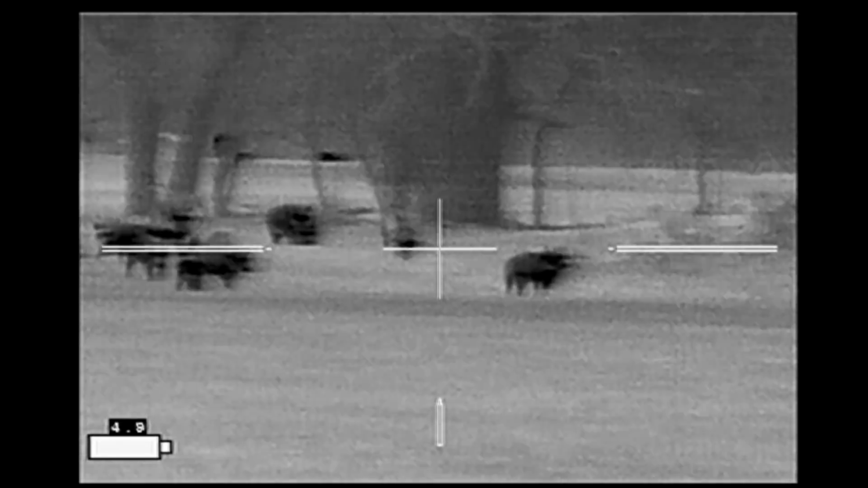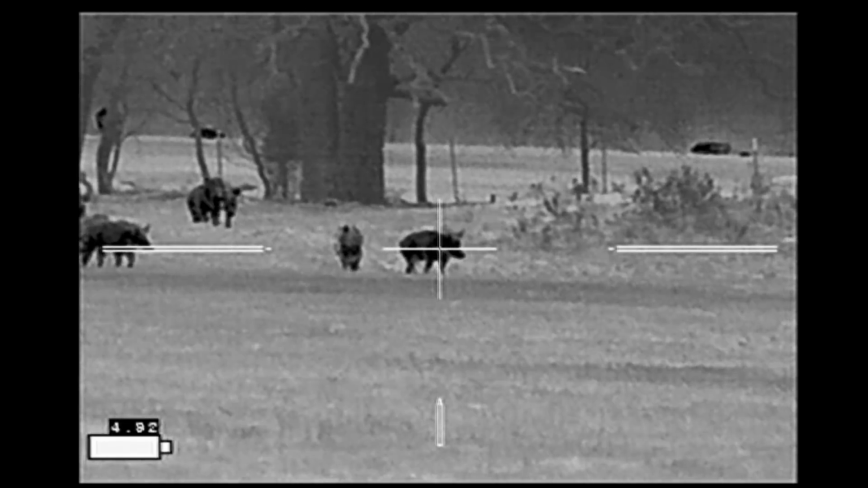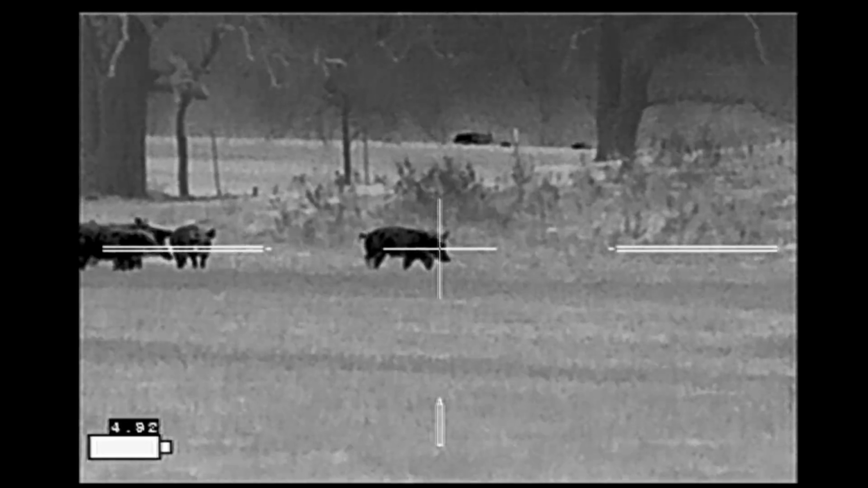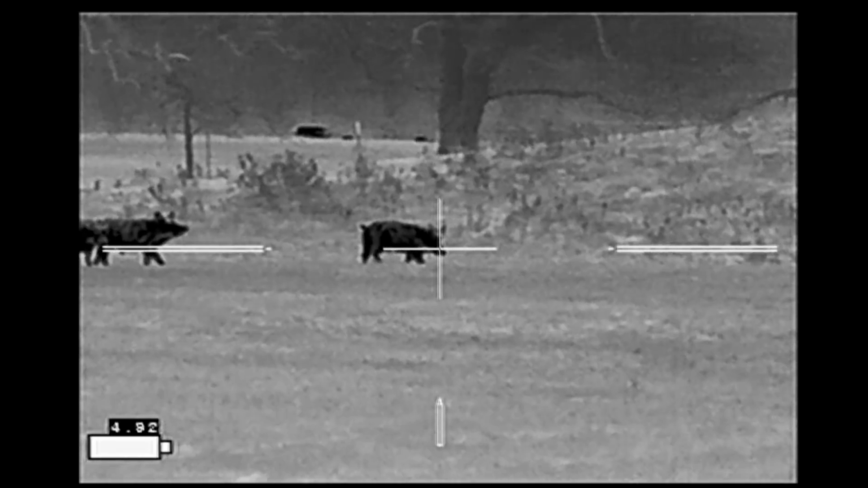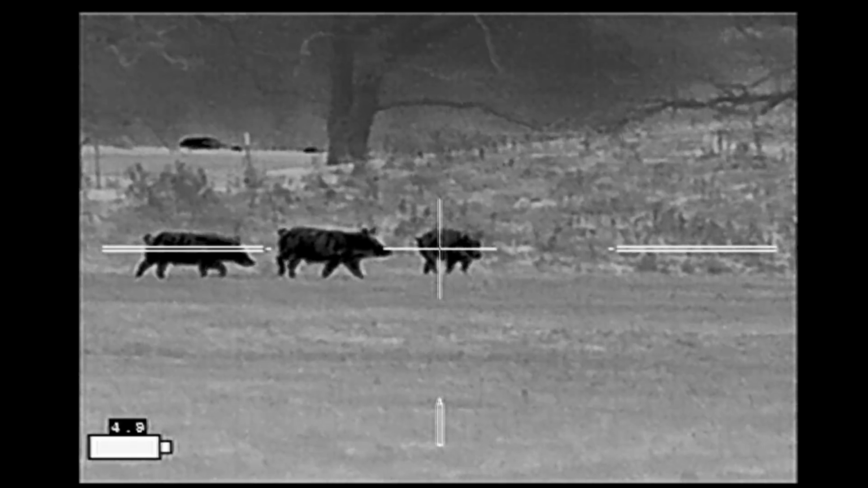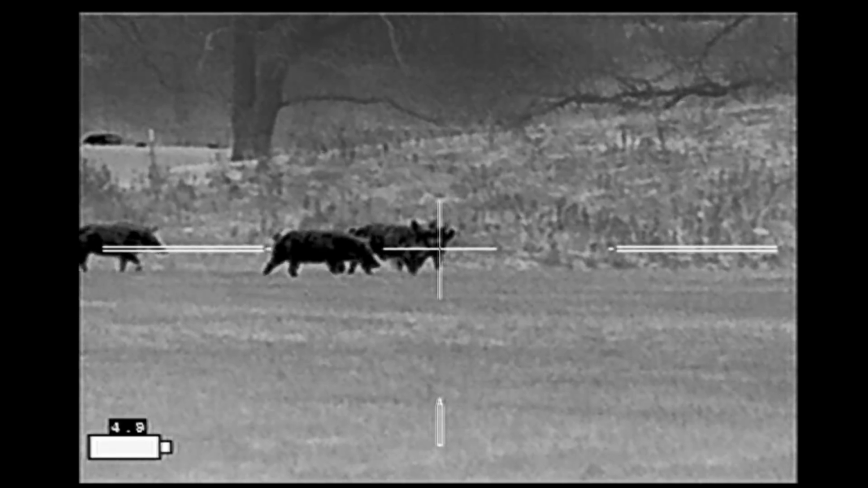So the hogs are sniffing the air, making sure that everything is safe. They can hear the calls from the caller. They know it's close, but they can't see any other hogs in the area making the noise. But they continue forward to investigate. On the far right. And now they've moved far enough to the right where we've got the dam behind us to make our shots. Here we go.